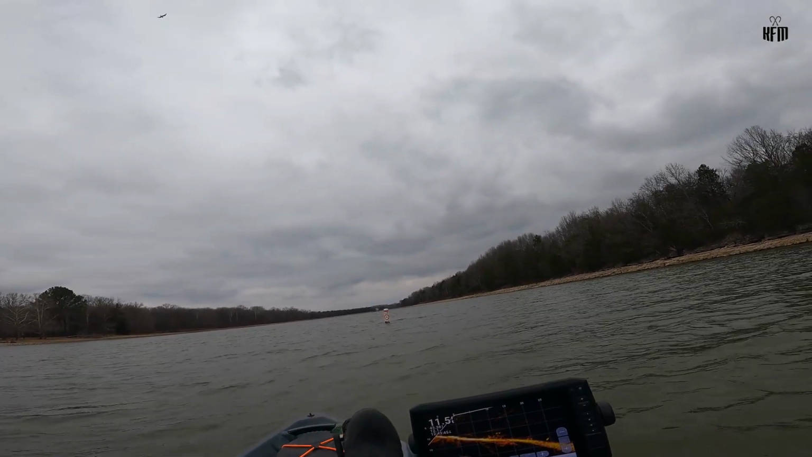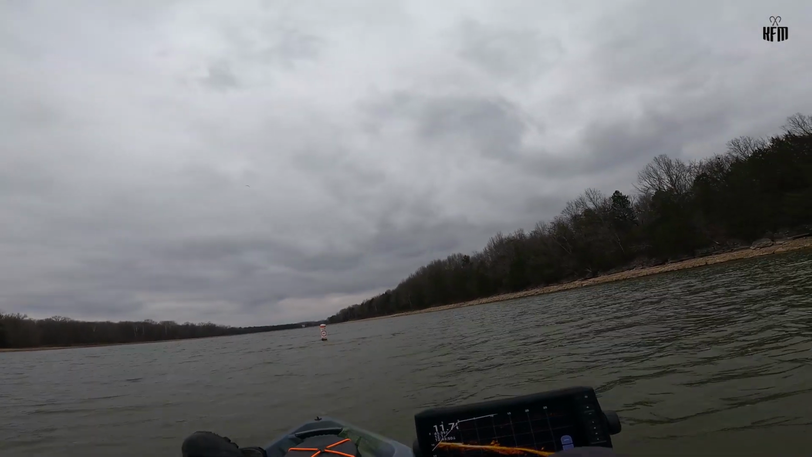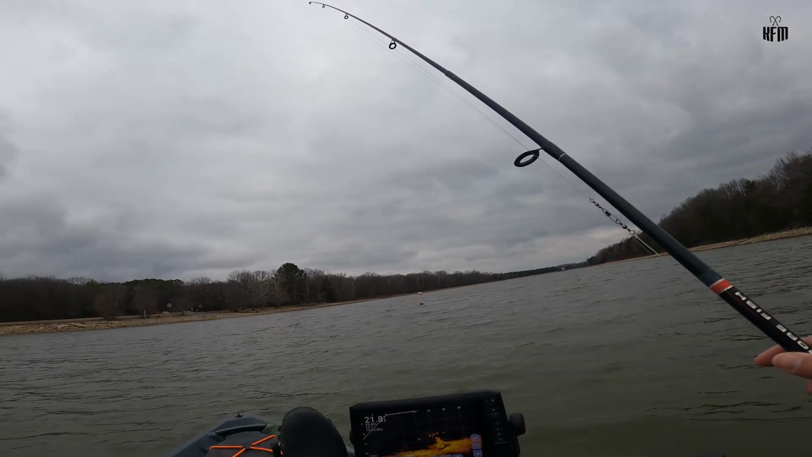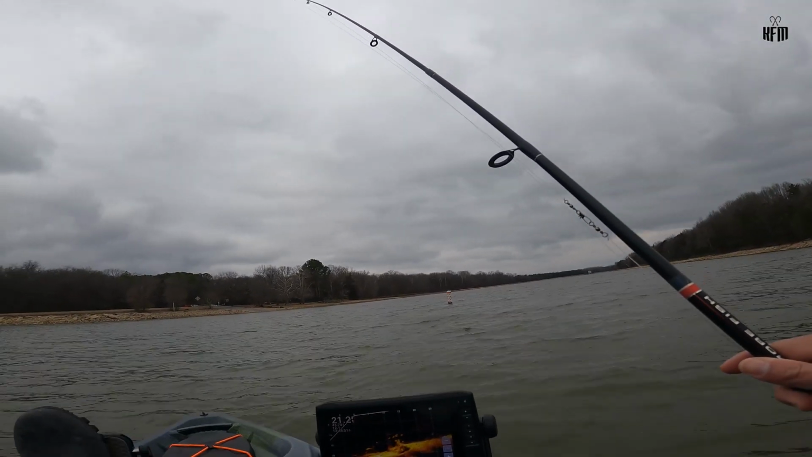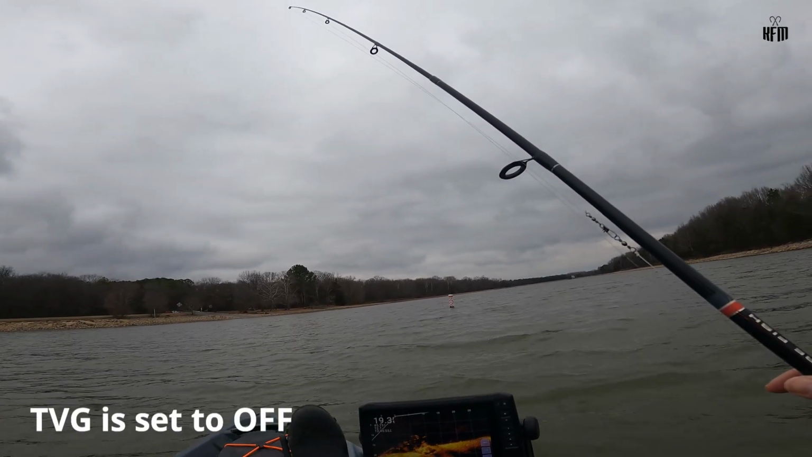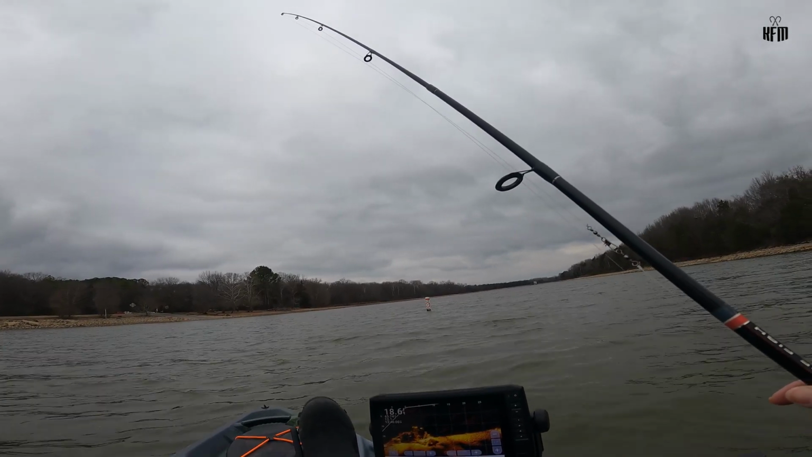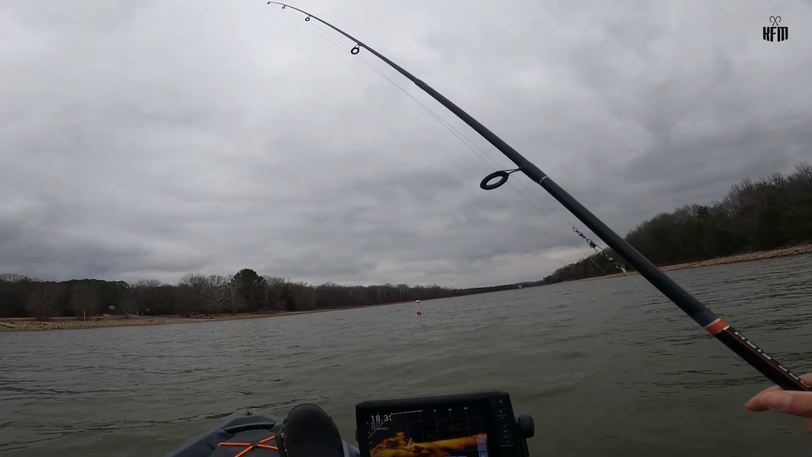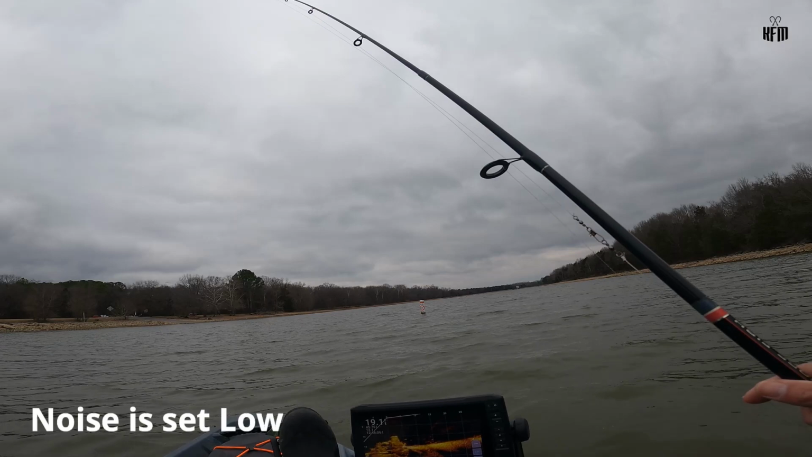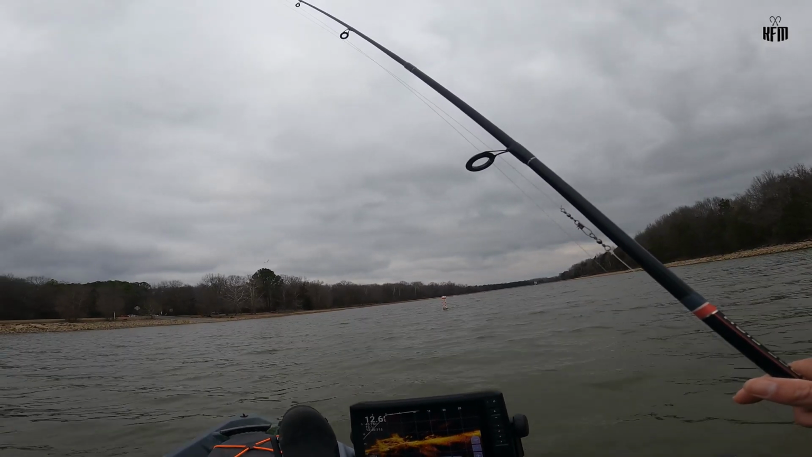All you have to do is just look for brush piles, because they'll be there in that same spot, pretty much dormant. The other thing to consider is setting the TVG, I think that's the transvisual gain or something, to off at this point. We're not using that. We're also using another setting called the noise. Currently the noise is set to low. The noise is for you to be able to remove any unwanted objects from your screen.